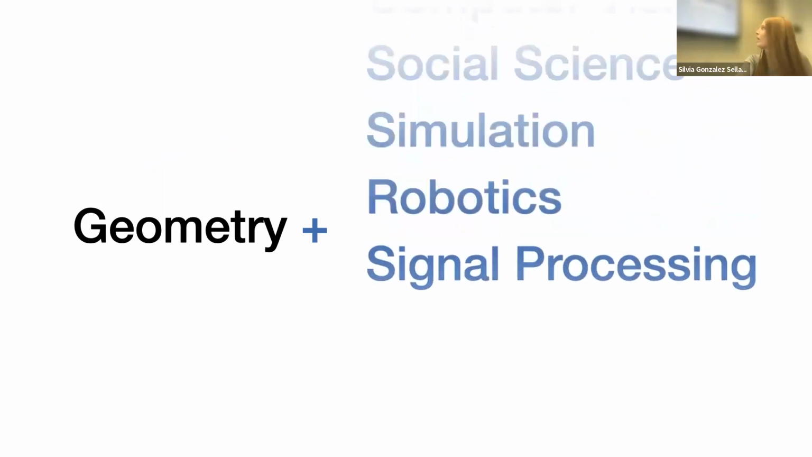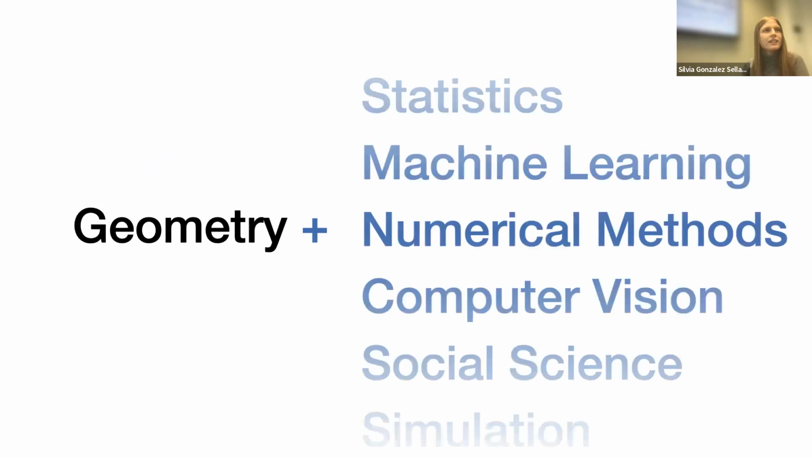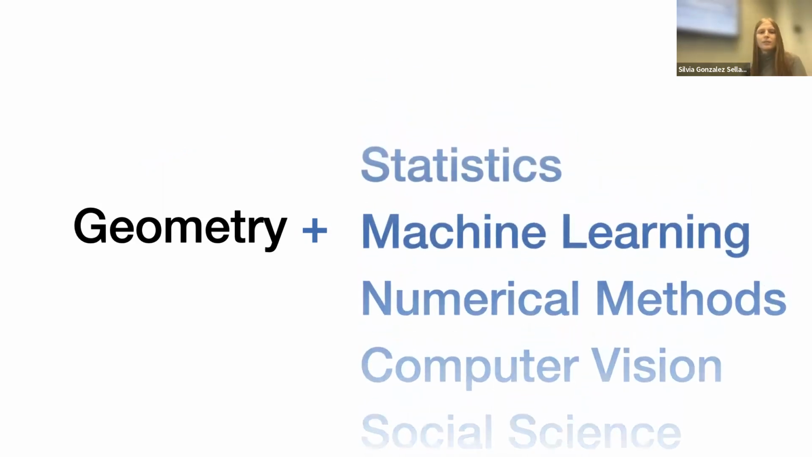It's actually much more simple. It's a plus in the traditional sense. It's a plus in the sense that you take geometry and you combine it with something else. So we look at a problem, we take a geometric lens and join forces with other fields, and ideally that the